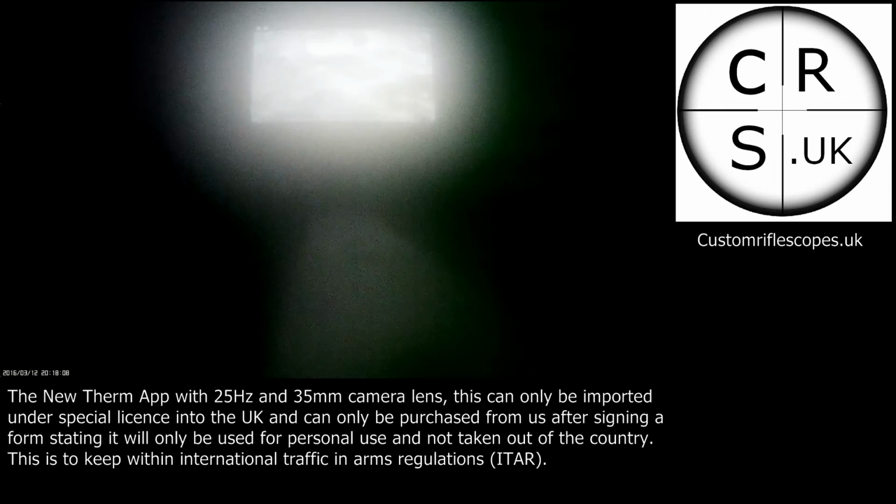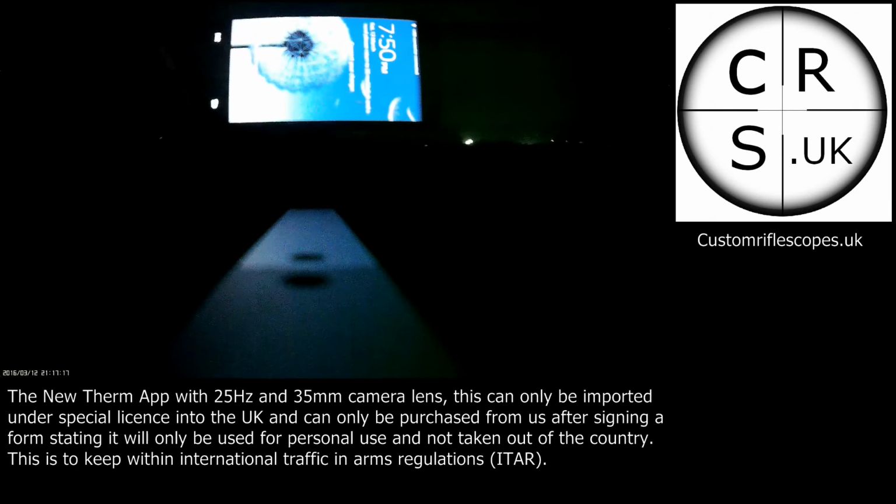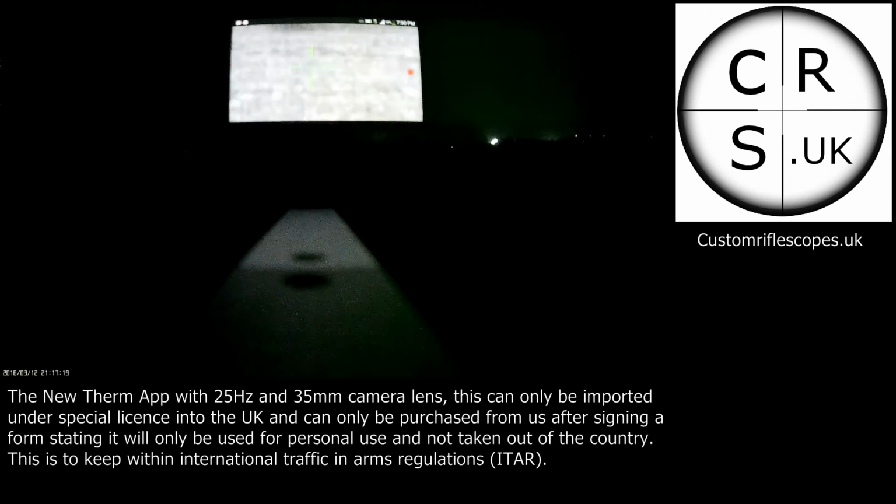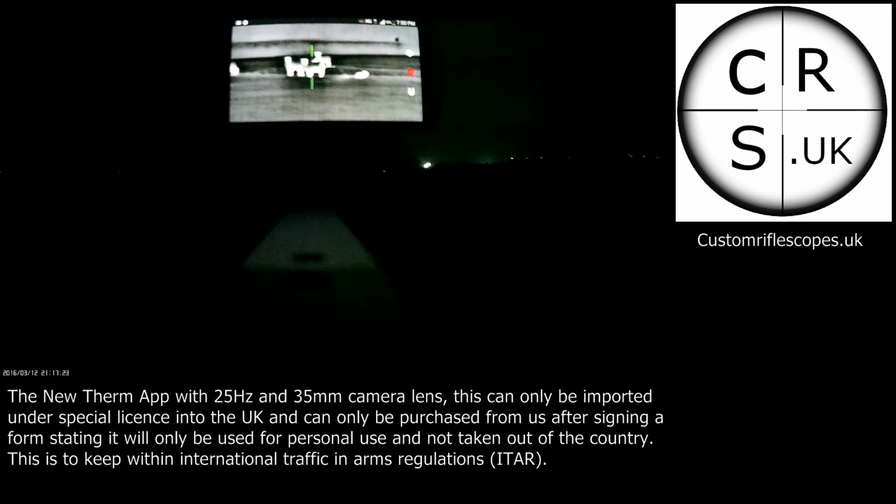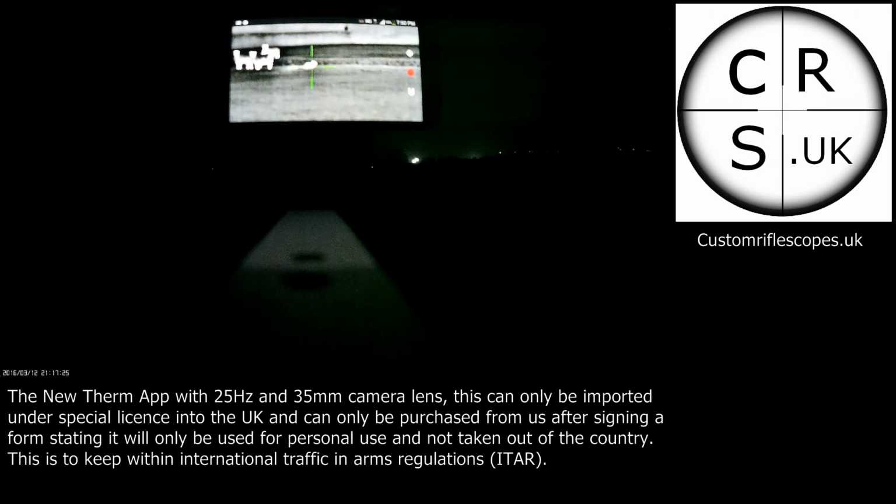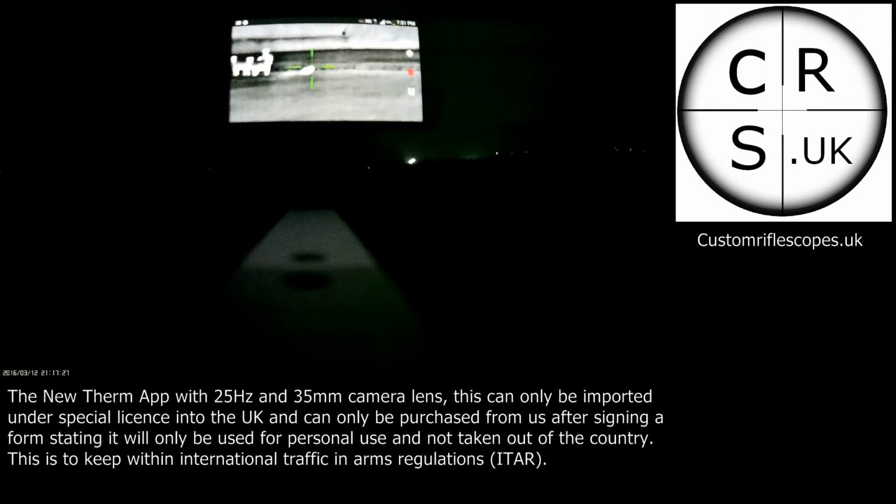Okay, something over there. Right. About 50 yards away. There's a little baby lamb.